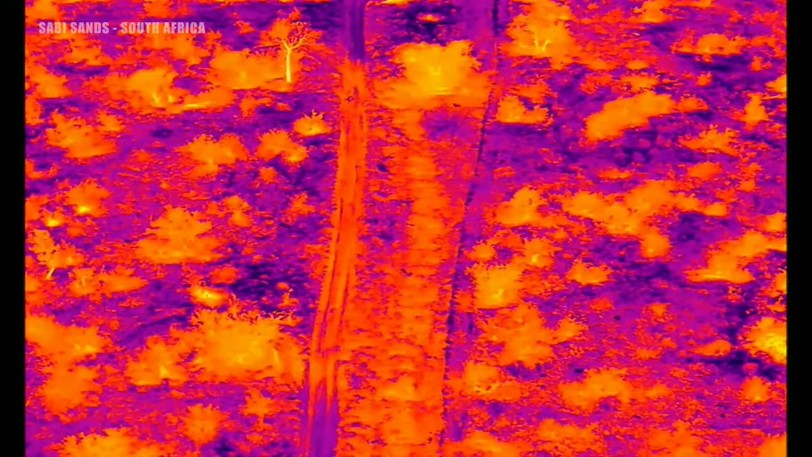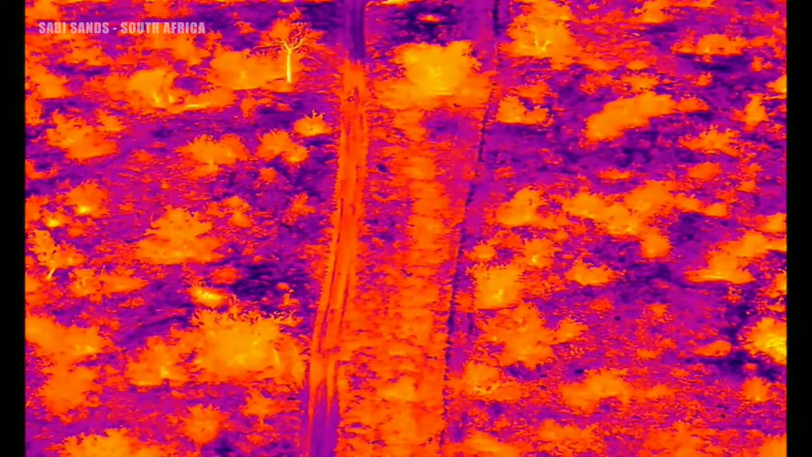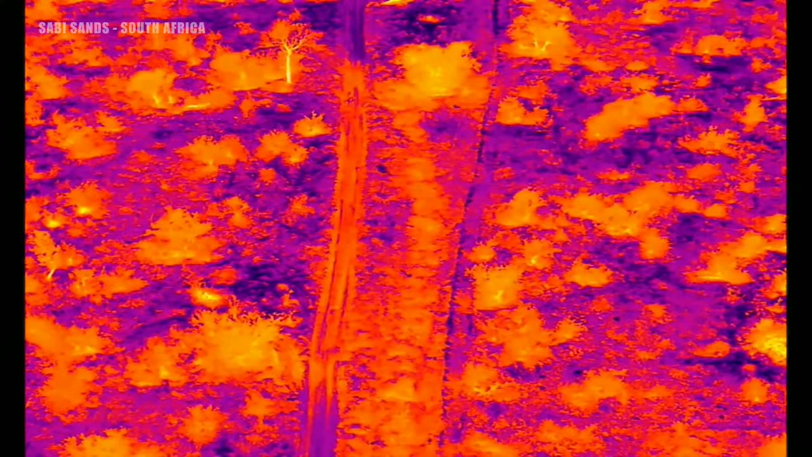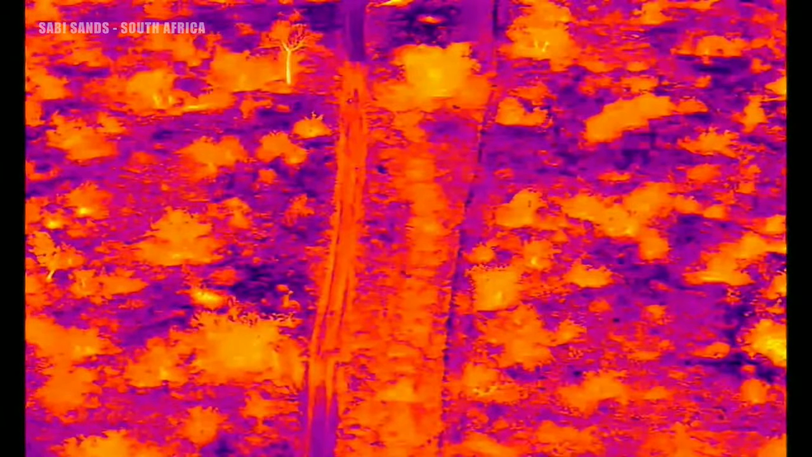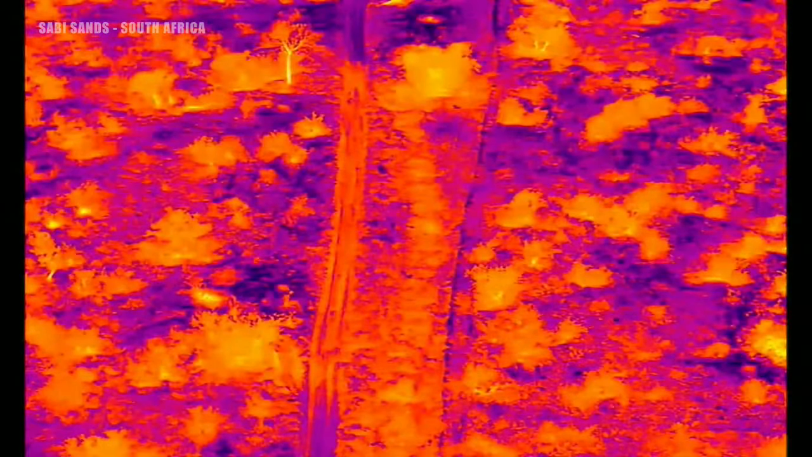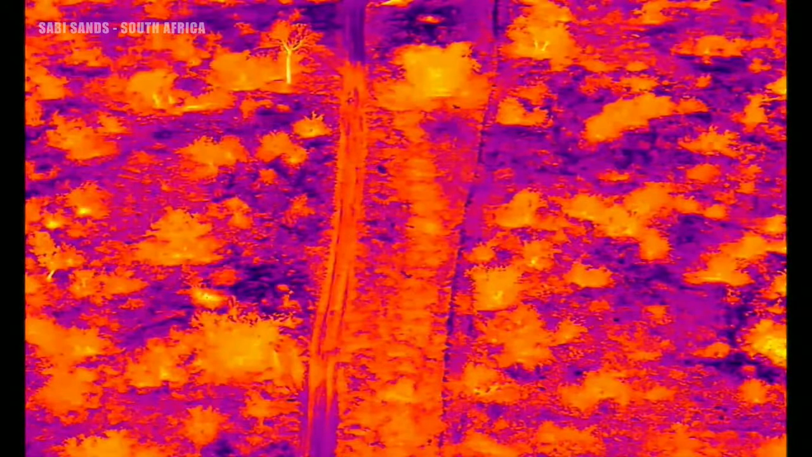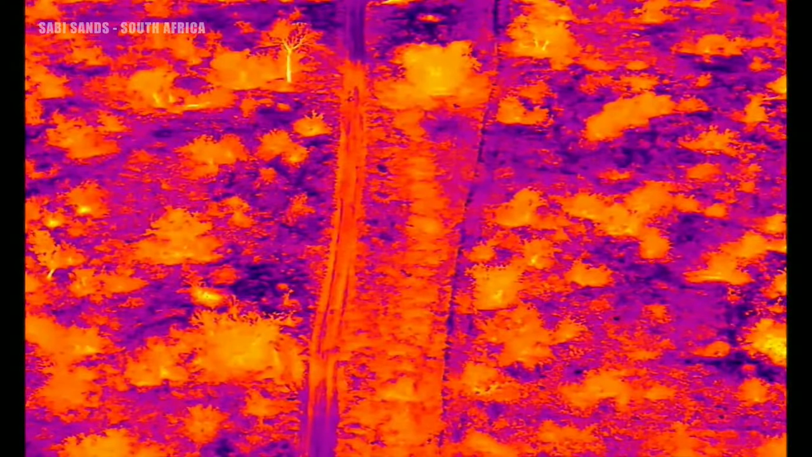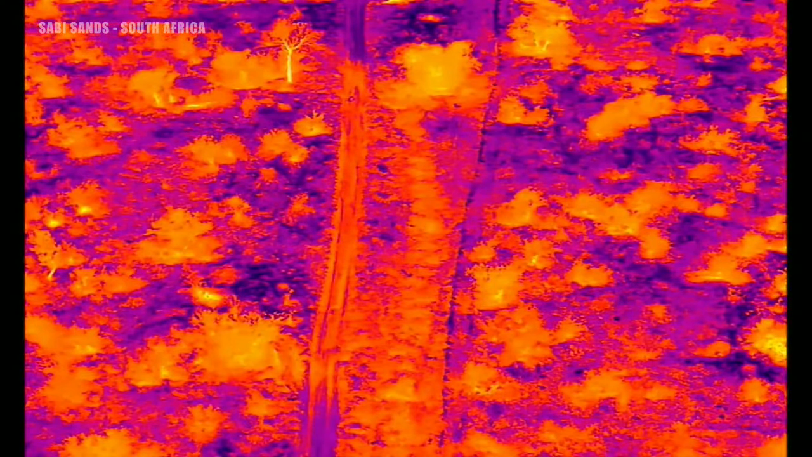Can you imagine seeing this spot we know nothing about? Some movement looking familiar, but we're not quite sure. That would be great. The great thing is we don't know for sure what it is until David comes in and confirms it. That's the exciting part.